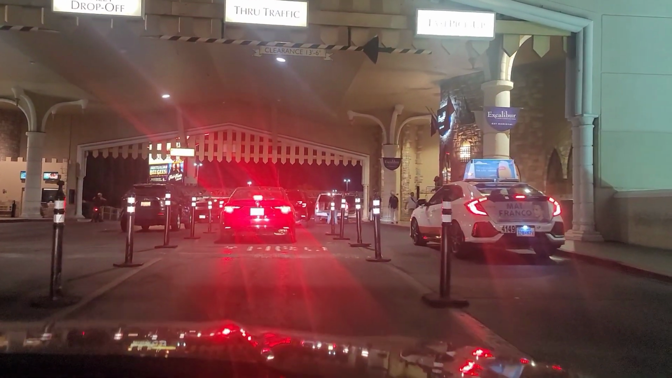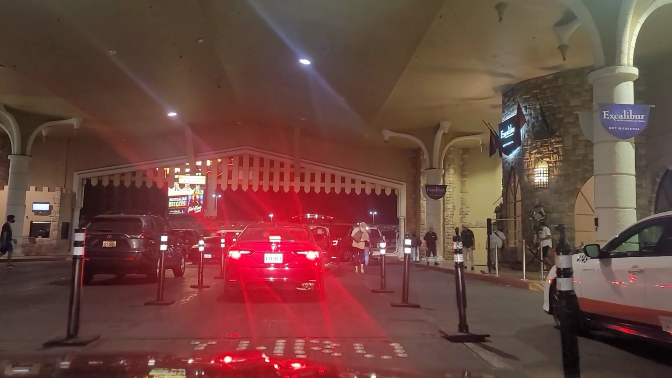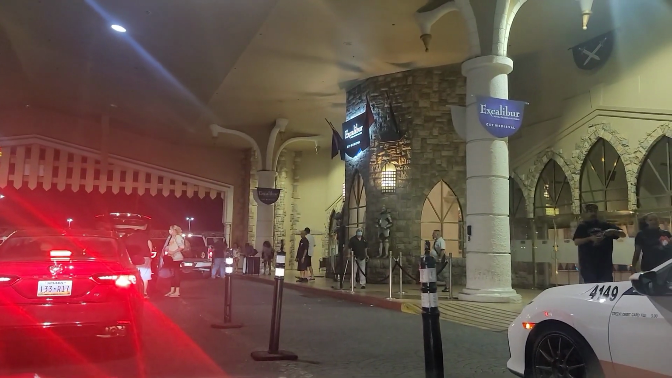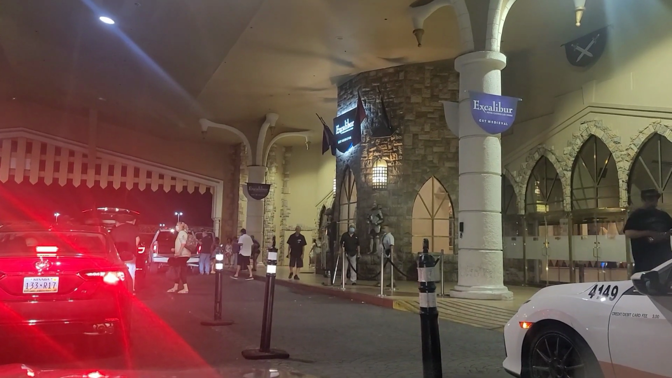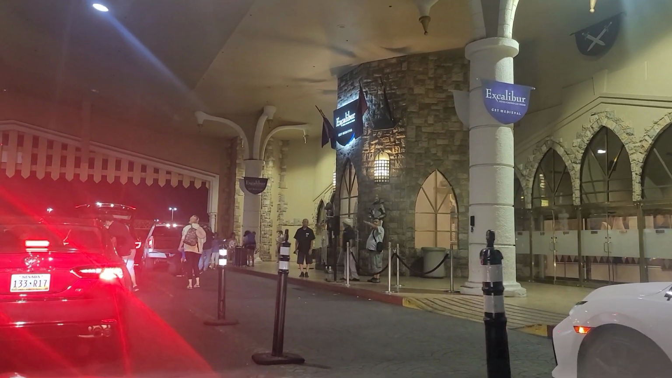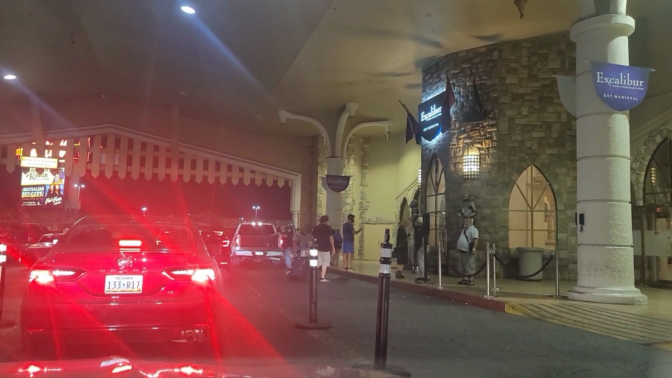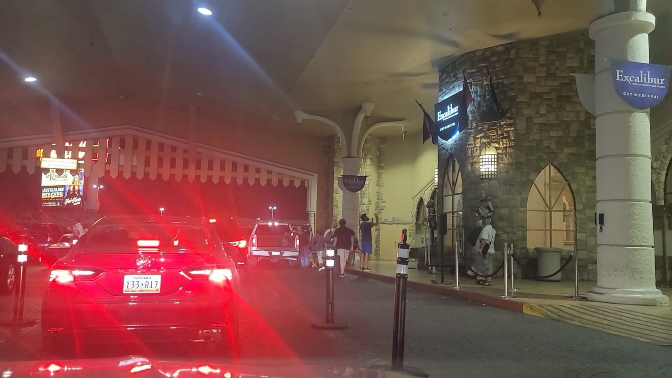Probably one of the least attractive valet areas around, but it's been here for a long time, so I don't think that was ever the focal point. It looks like they just wanted you to come, get out, and go in, and that's it. There's an Uber dropping off. Definitely no bells and whistles.